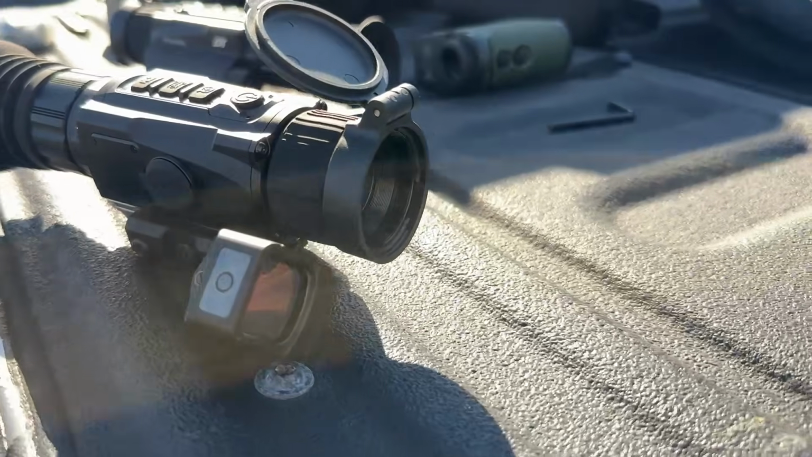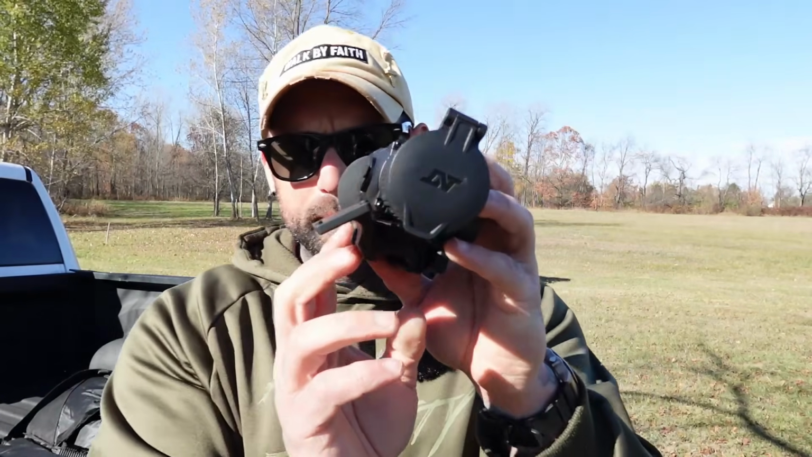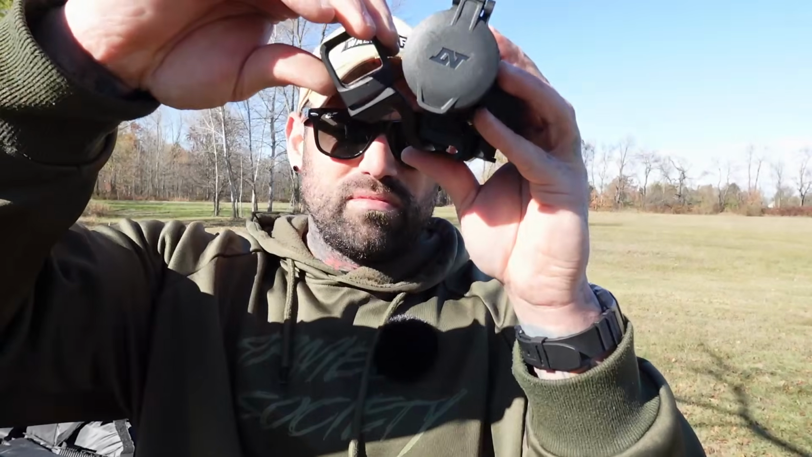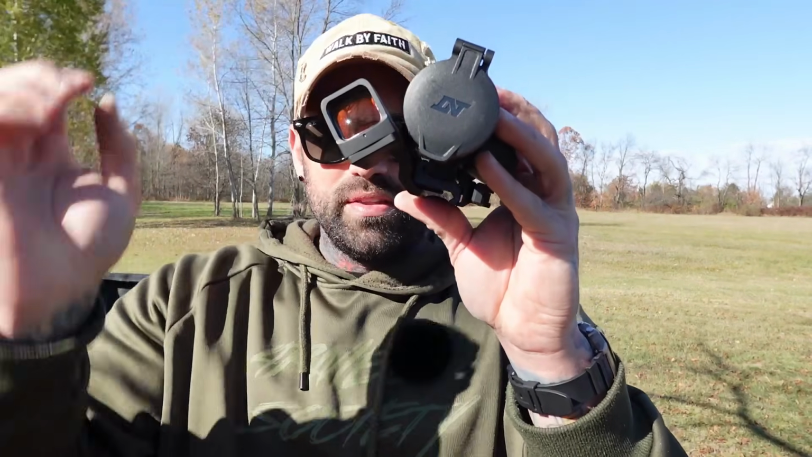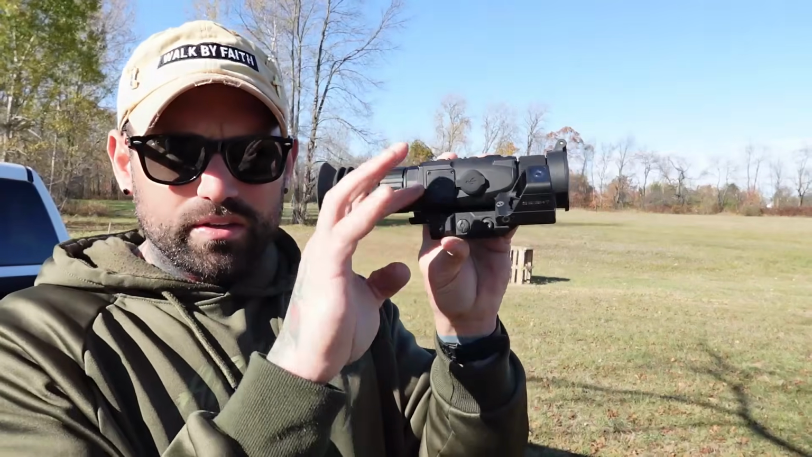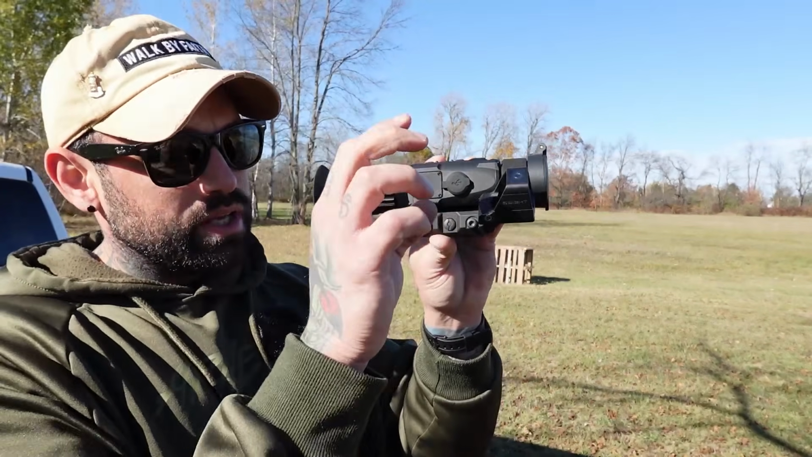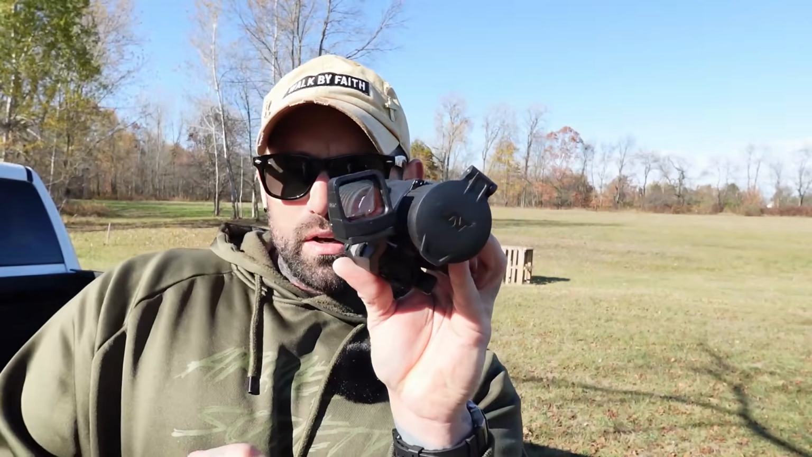So basically, I don't know if I can show this on YouTube, so I'm just gonna put this down here. And then now, take your little red dot, RMR, and then just boom. So now you have just like the 635, you have a 4-in-1 setup. So you have your thermal night vision standalone, QD mount, and then you have an RMR setup for close engagement.